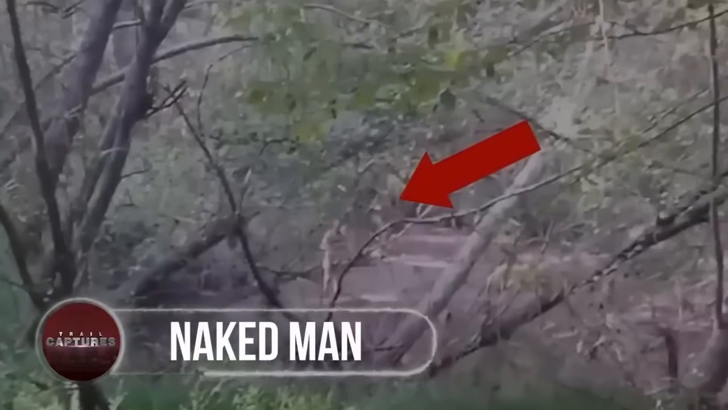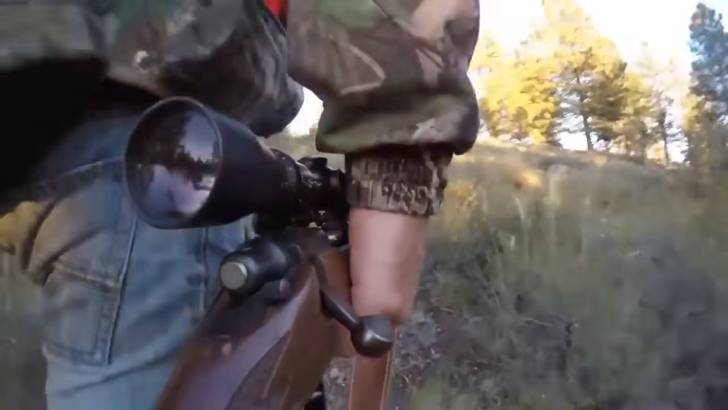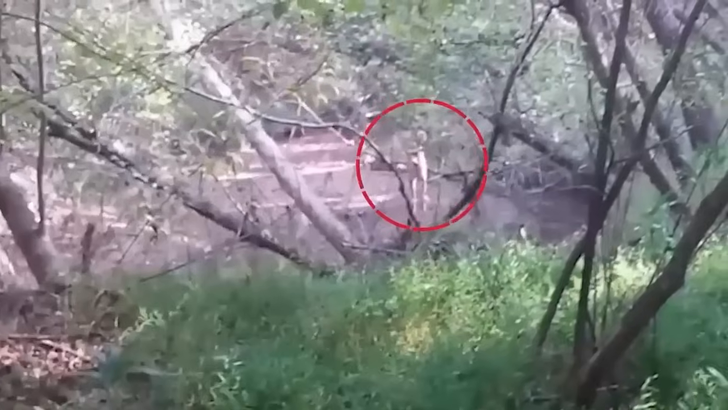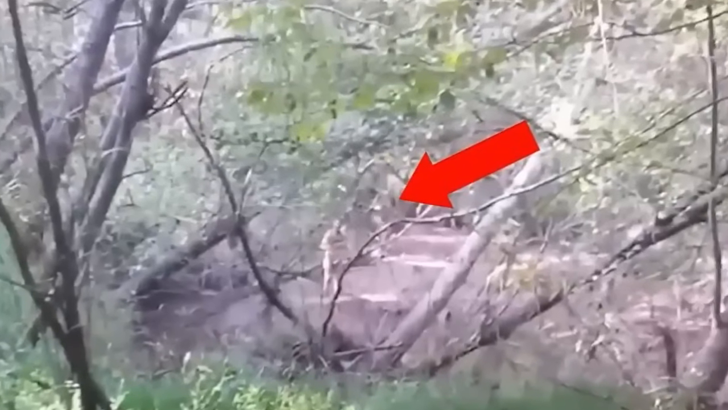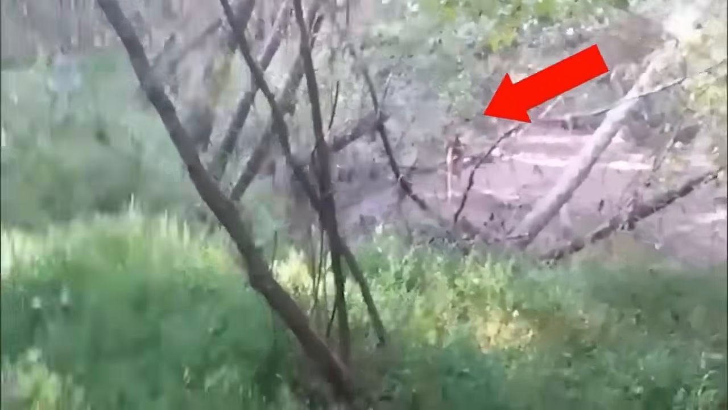Naked Man. A hunter's tranquil day had taken a bewildering turn when he heard cries for help from the nearby woods. To his astonishment, he discovered a completely naked man by the creek, armed only with a walking cane, who claimed to be robbed, beaten, and abandoned. The man's tale had been both bizarre and unsettling. The mysteries of this naked man's plight had unraveled slowly as the hunter ventured deeper into the wilderness of the unknown, seeking answers to the strange encounter.